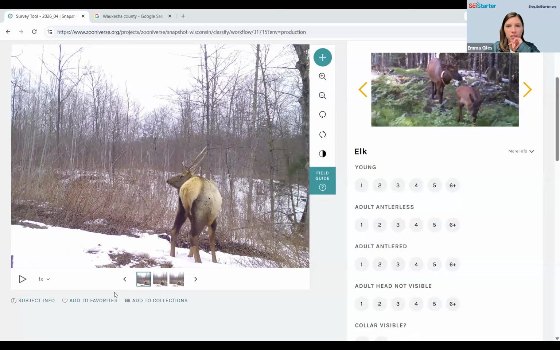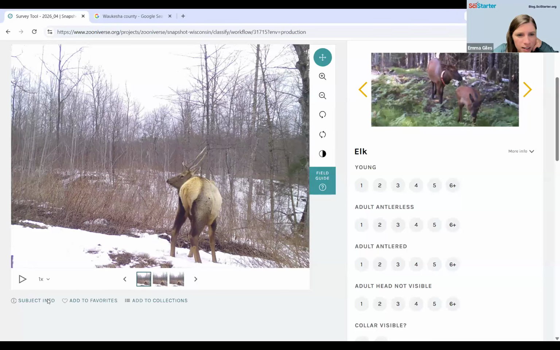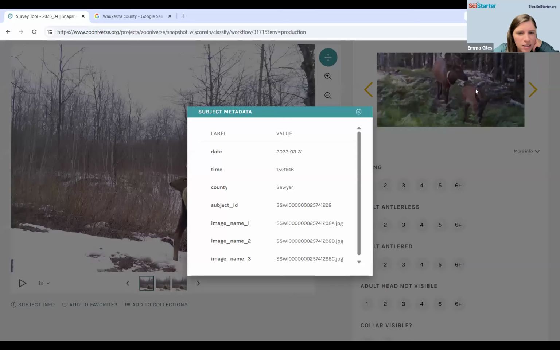Hold on, you need to show your screen. I took over the screen. Oh, it's dual. Gotcha. Okay. Those are really big antlers, so we weren't sure. Let's look up the subject info. Sawyer, is that really far north?